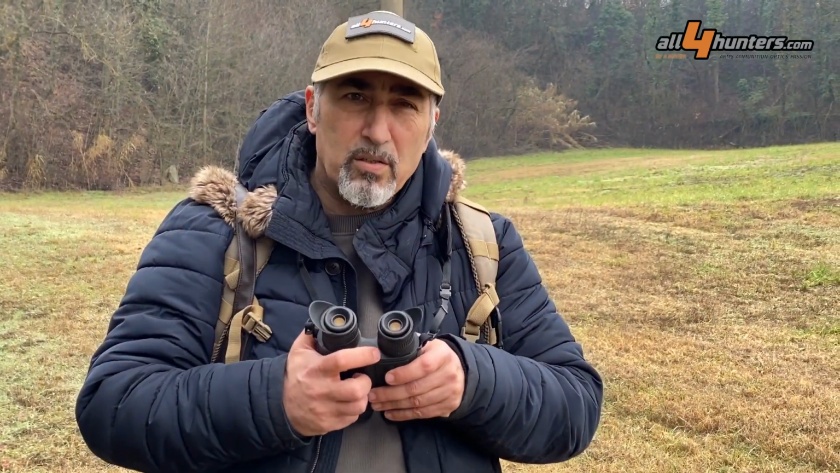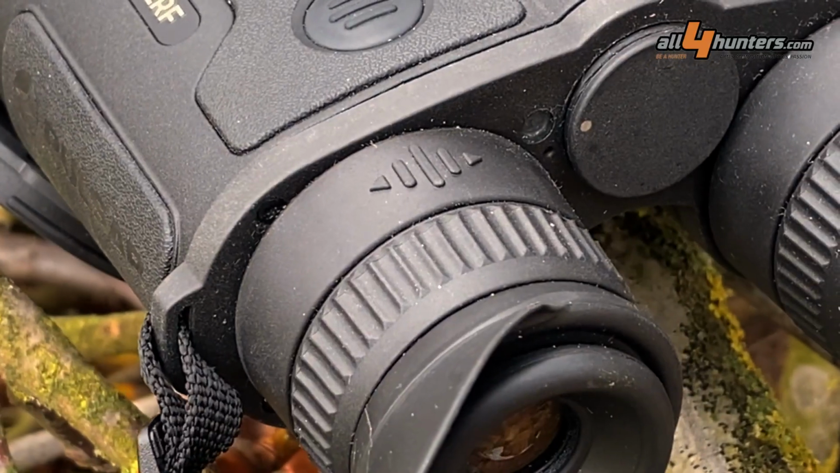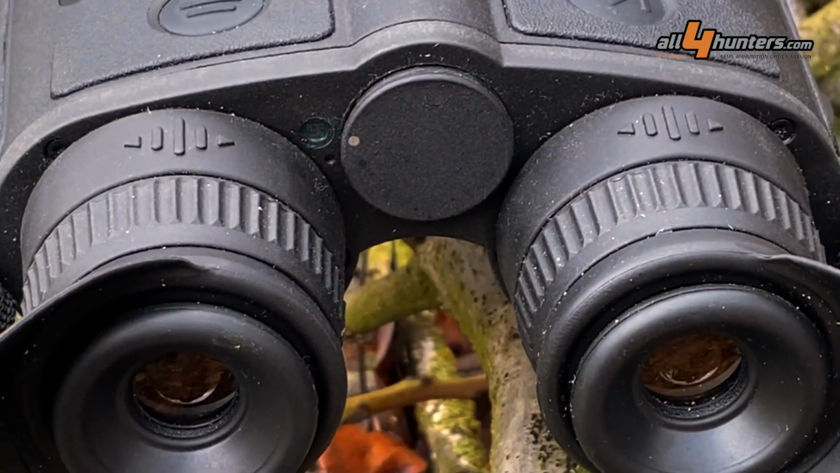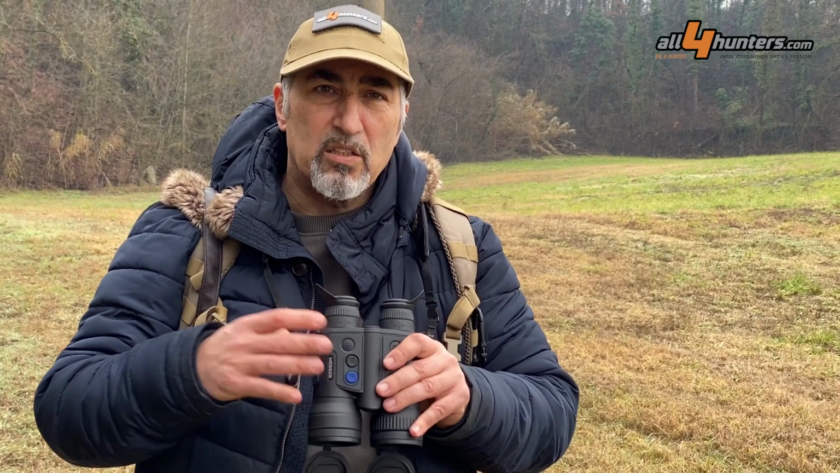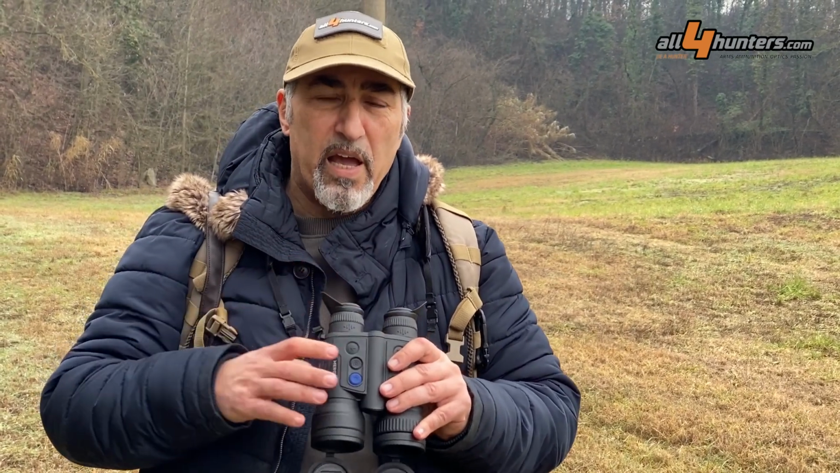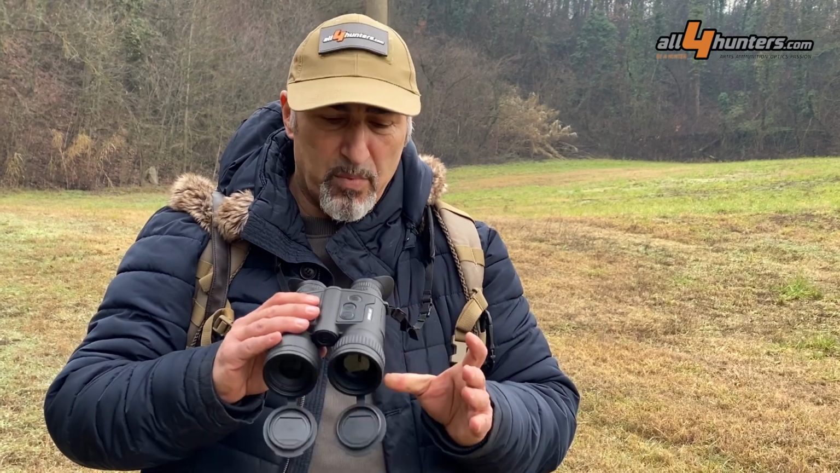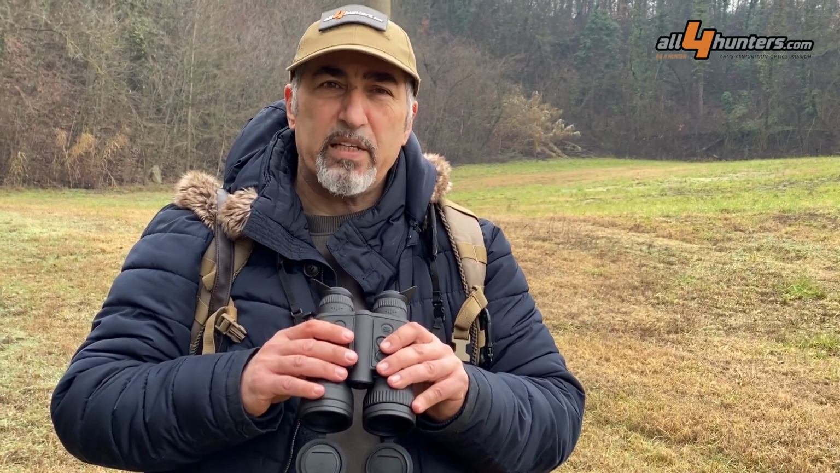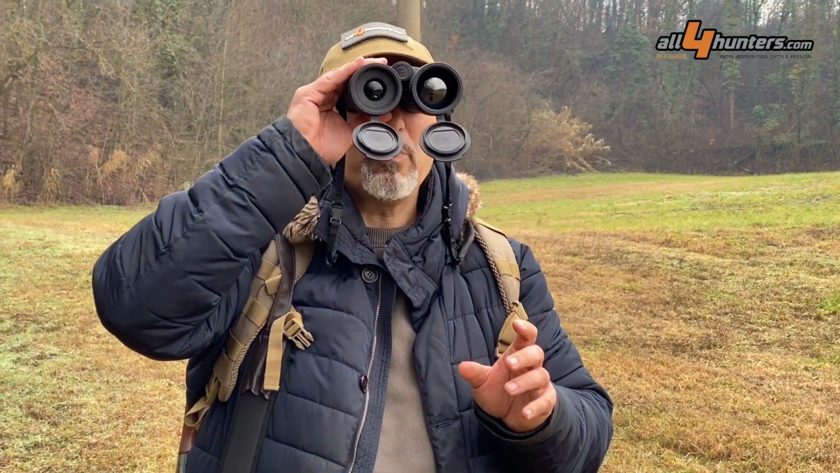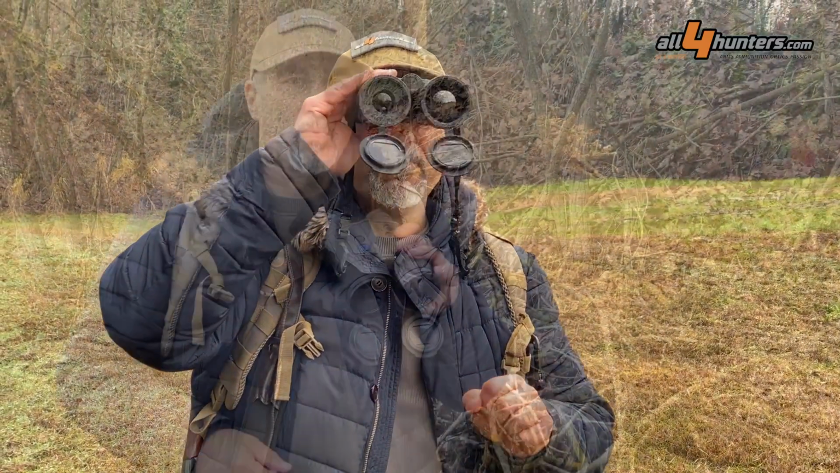This sensor here shuts down the micro displays inside the Merger so that when it's not next to our eyes, the displays do not illuminate our face or our body, and it keeps the Merger on so that it's immediately available again the moment I put the eyepiece next to my eyes.